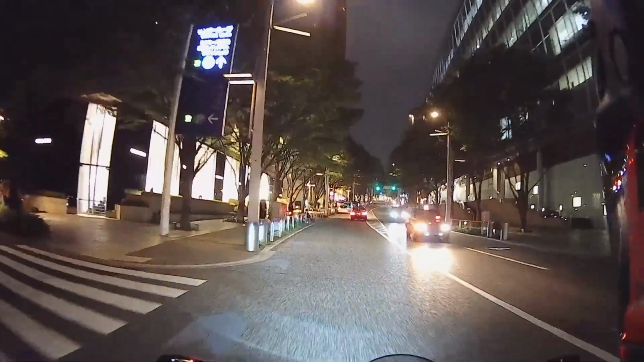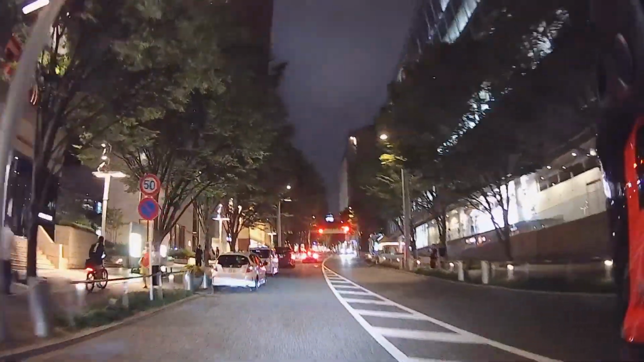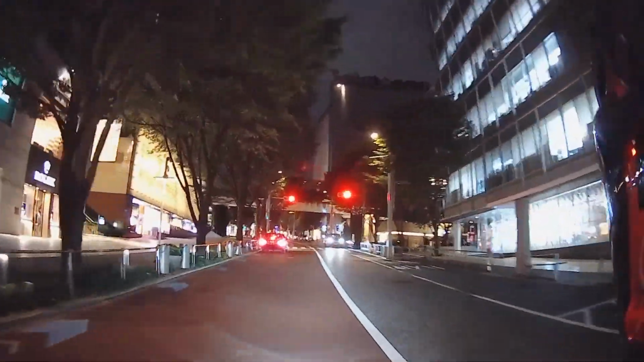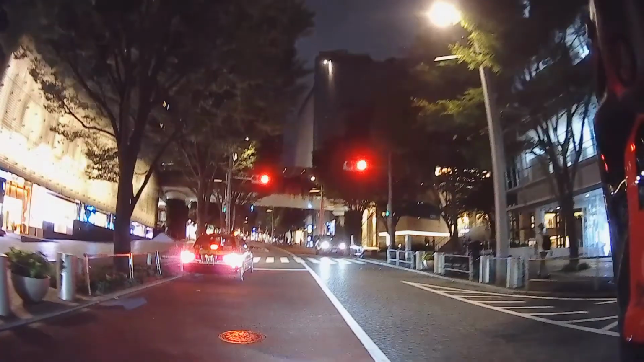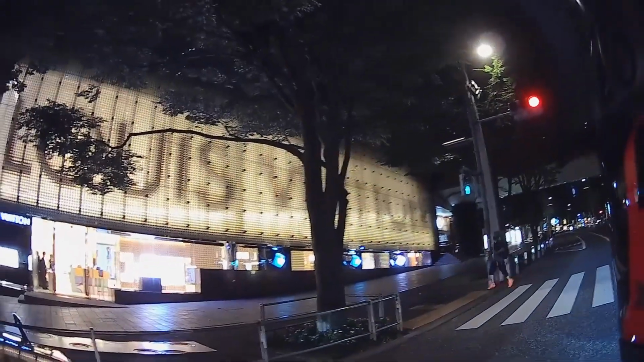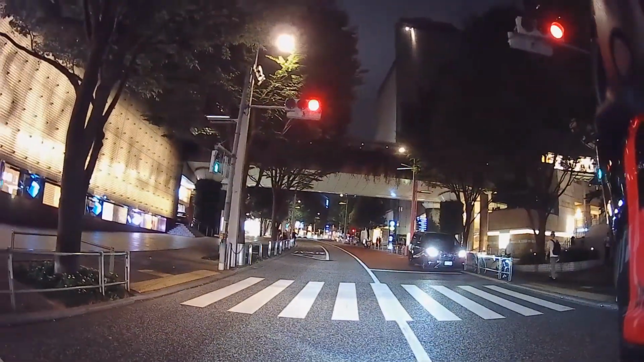And for this street, during Christmas season, all the way to New Year, I think, they light up both sides of these trees. And it's quite a sight. But since we're still in summer, the lights aren't out yet. And to our right is Roppongi Hills, and to our left is Louis Vuitton. It's still open, but I don't see any customers.